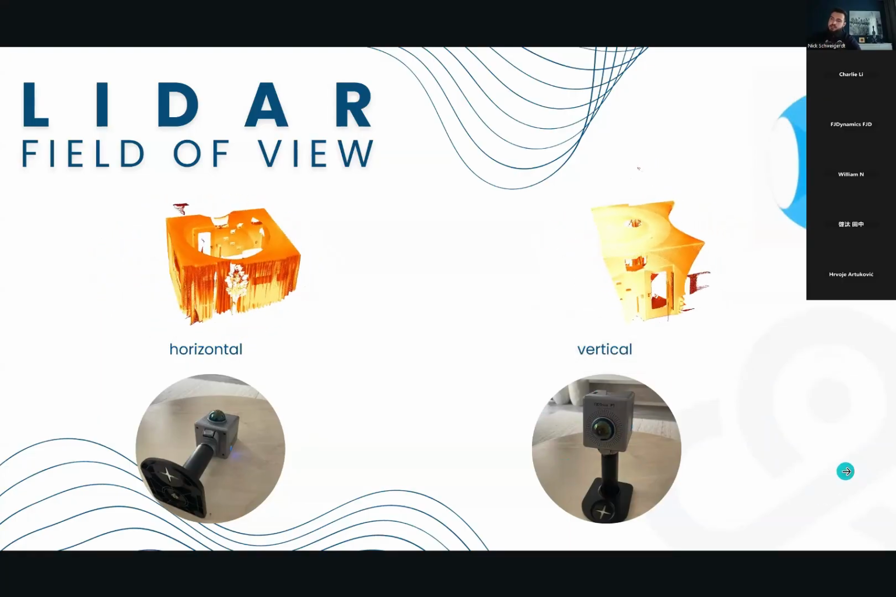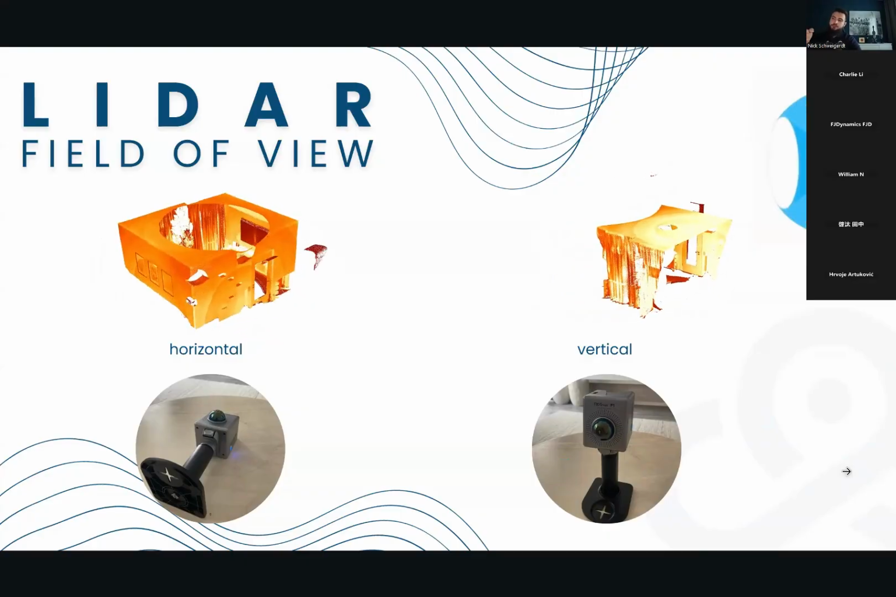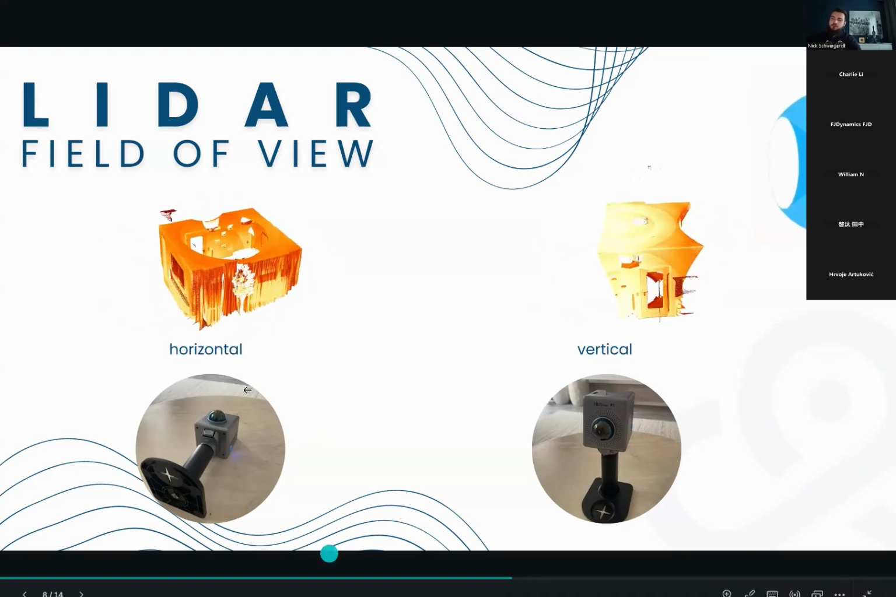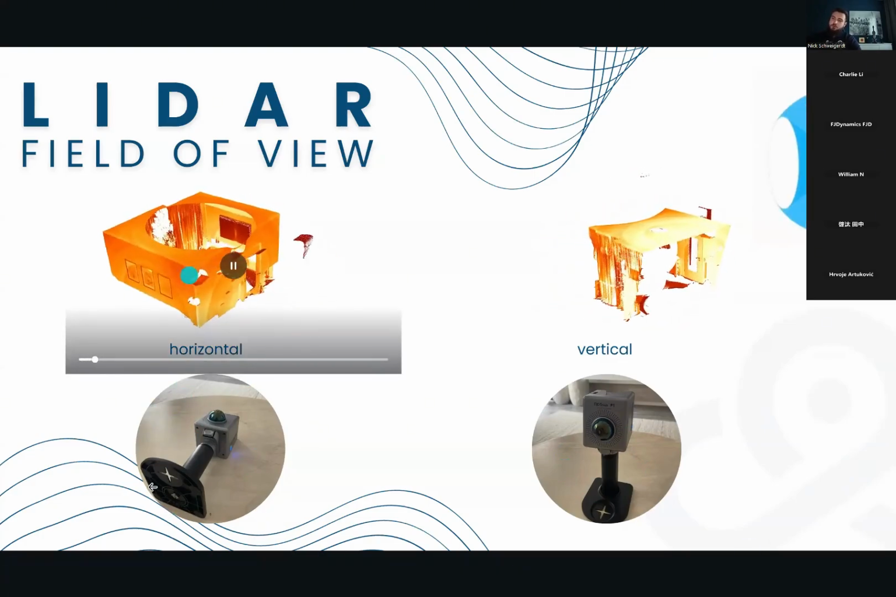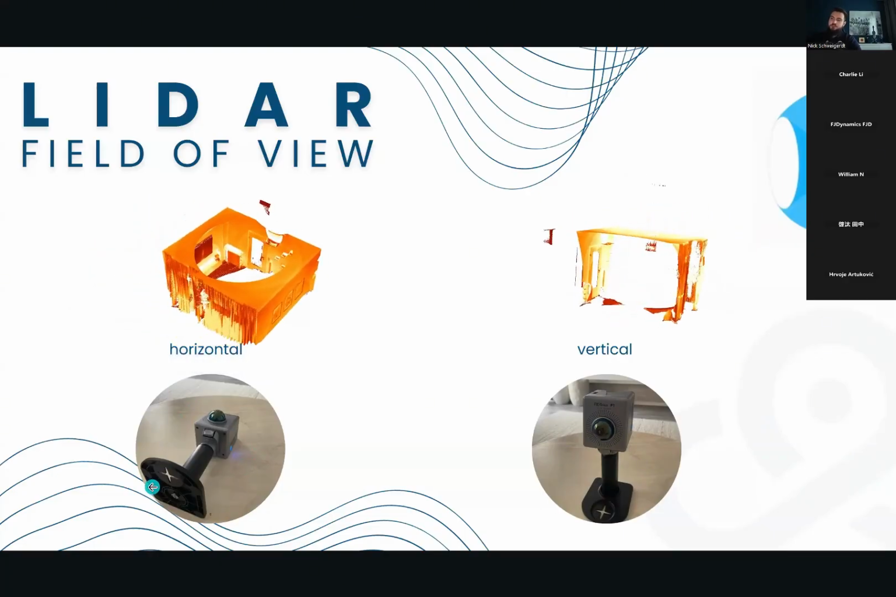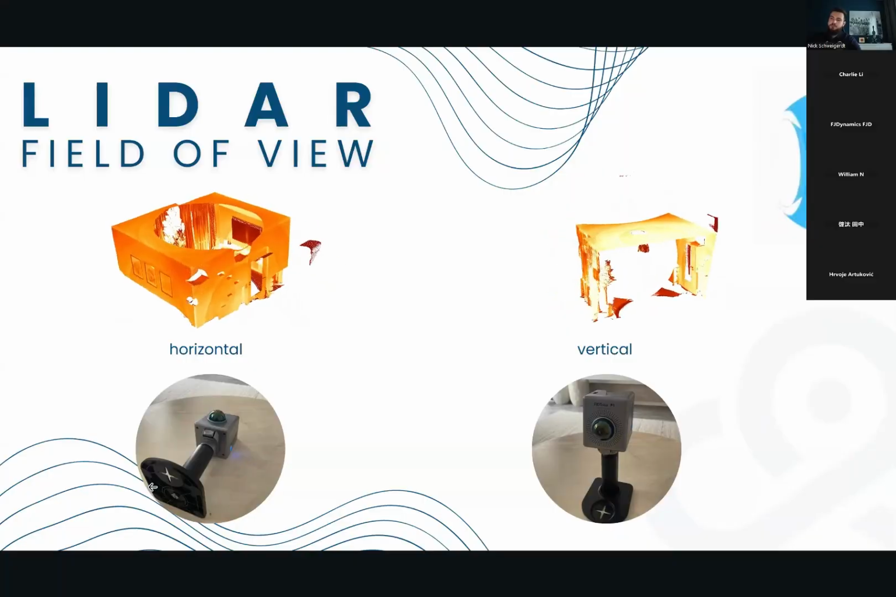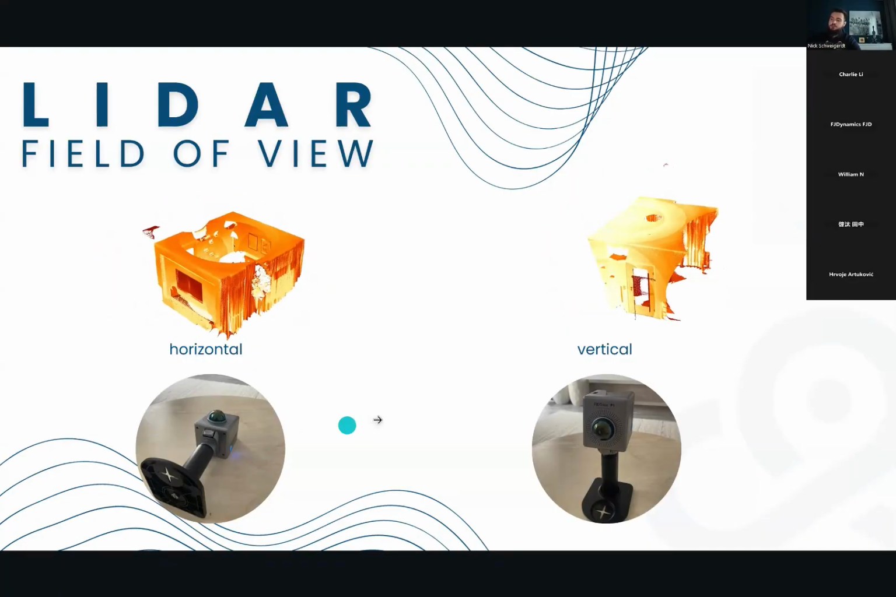So it has fewer features in the field of view when you're holding your scanner vertically compared to when you're holding it horizontally. If you're holding your scanner horizontally, you have many more features in the field of view that can be included in the SLAM algorithm and the position calculation of the scanner.